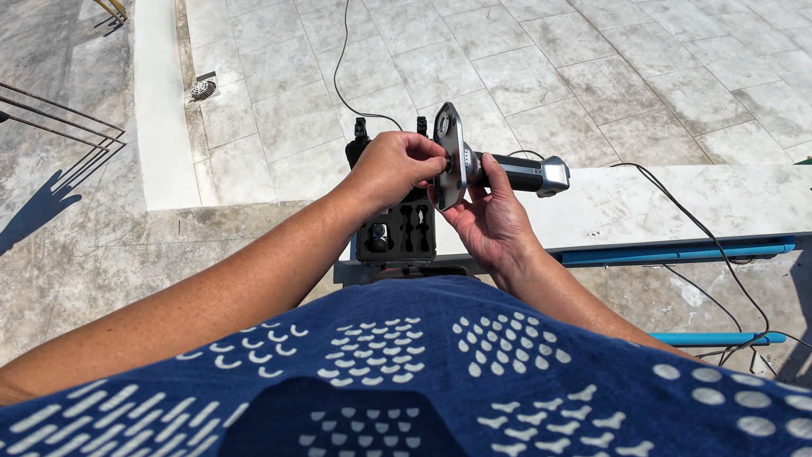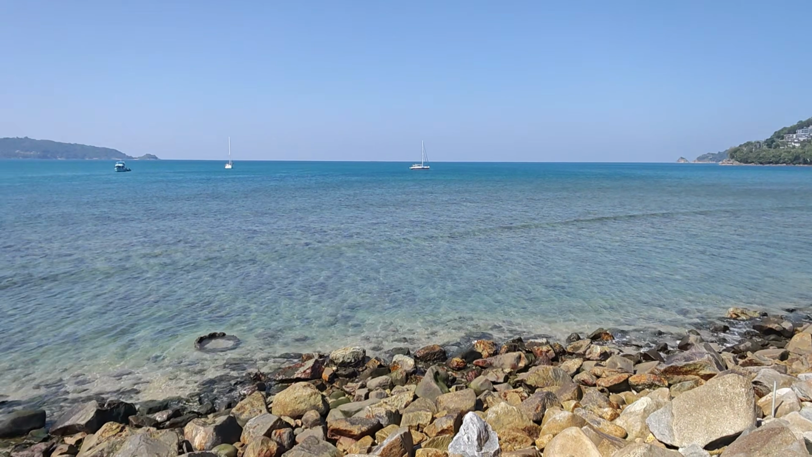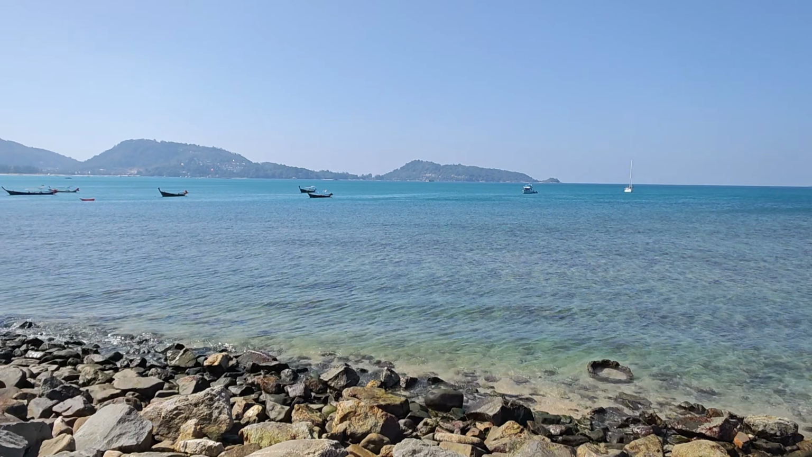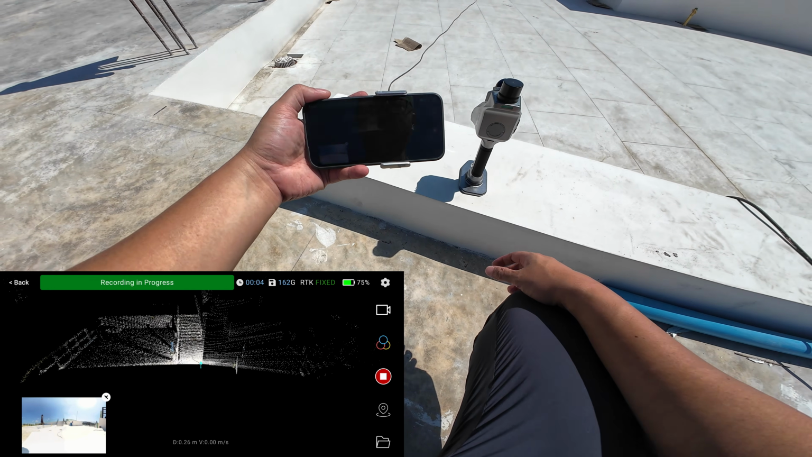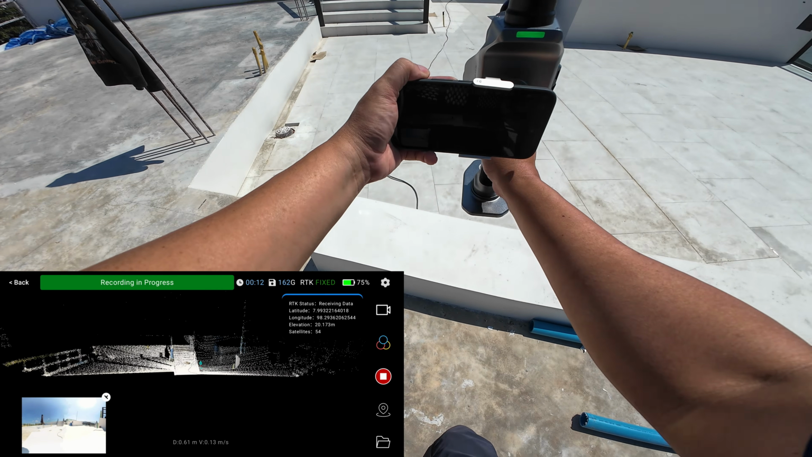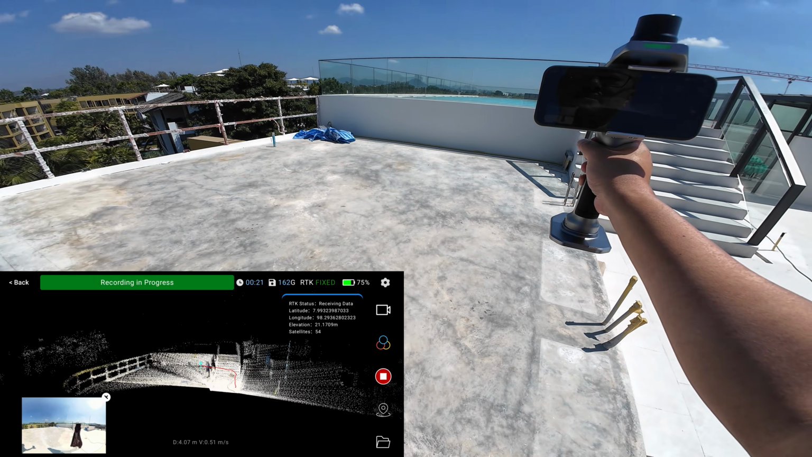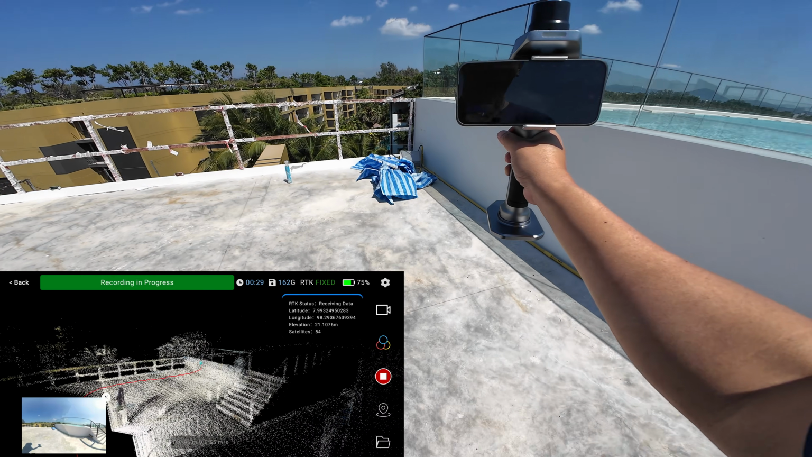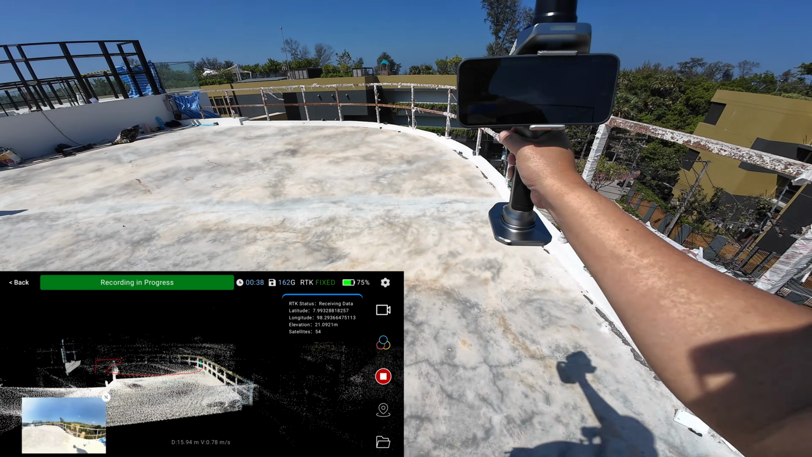This construction site is in Phuket. It's the rooftop of a hotel, and it's very sunny in January. The temperature is somewhere around 26-27 degrees Celsius. I have 54 satellite reception, so I should get a very accurate result. And this job site is very small, so it will take only a few minutes to scan, and we will see how accurate the SHARE S20 RTK will be.